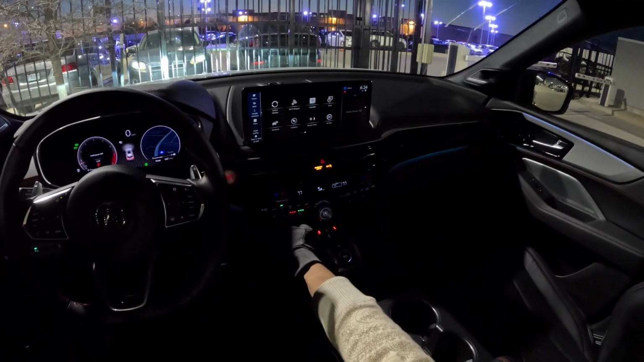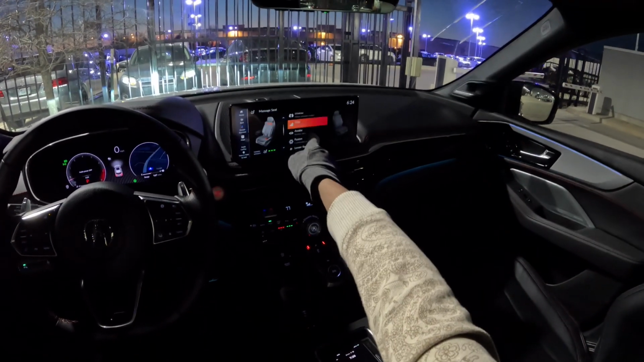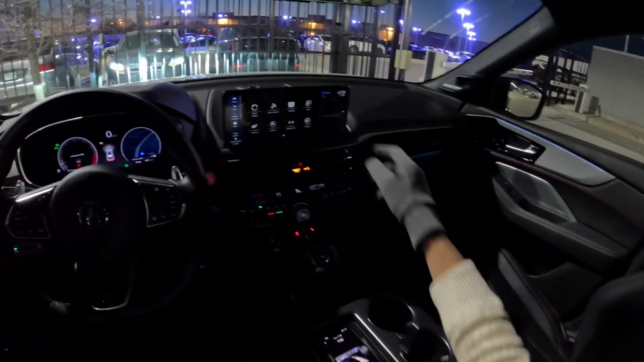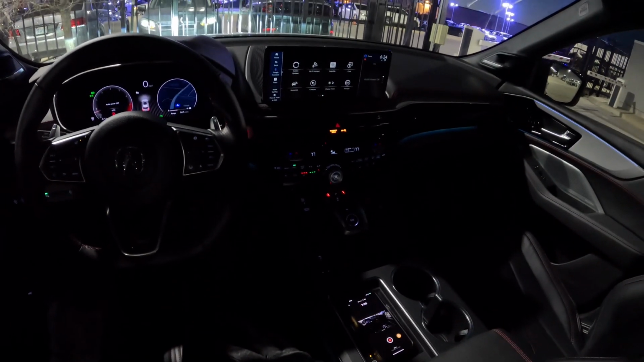If you hold down the massage feature, you can choose your modes: shiatsu, wave, step, awake, fusion, lower back, upper back, rejuvenation, and zen are your options for the massaging function. You can only get the massage seats in the Advance, A-Spec Advance, and Type S Advance models.